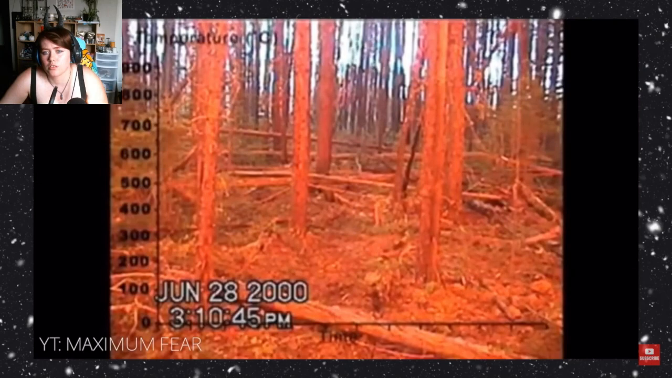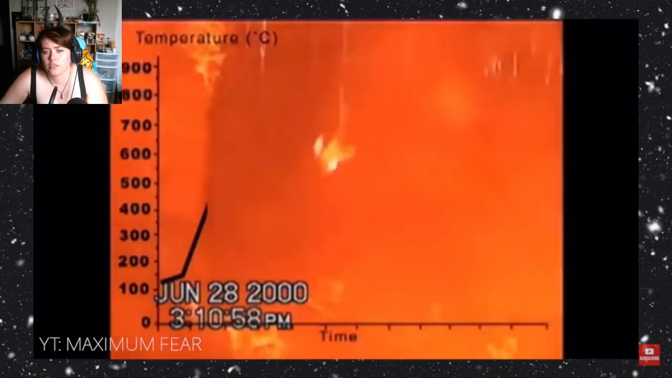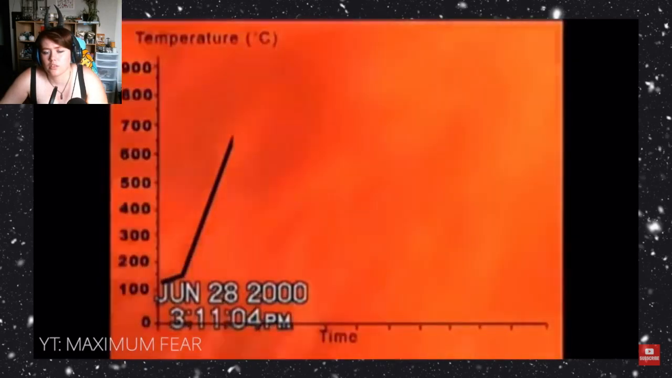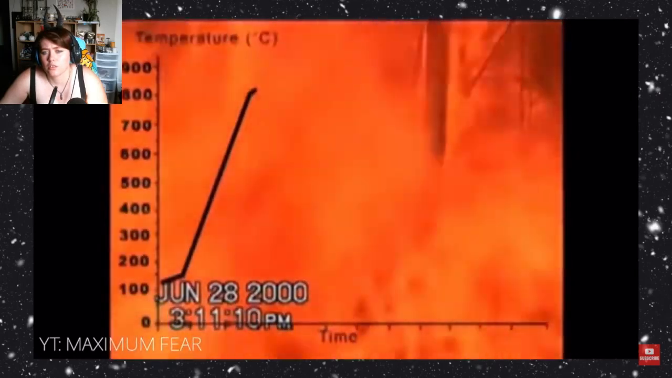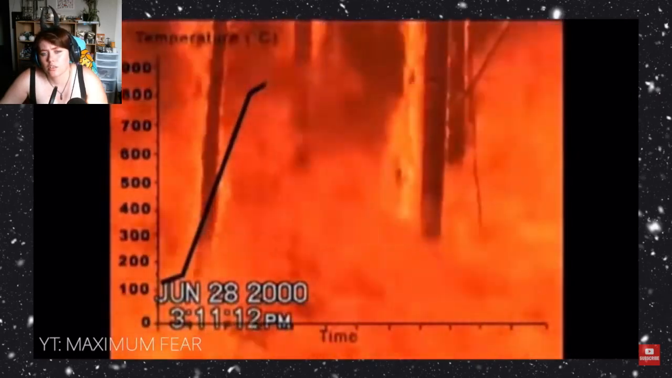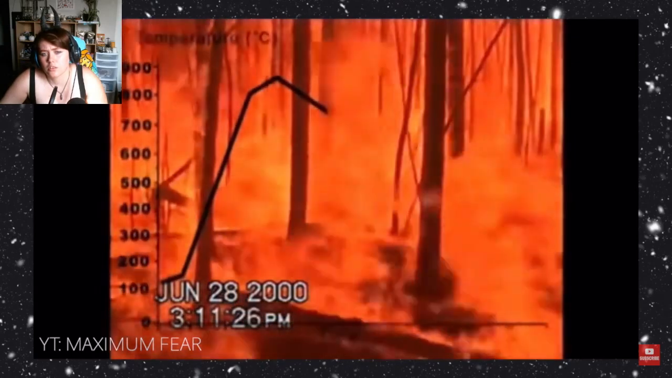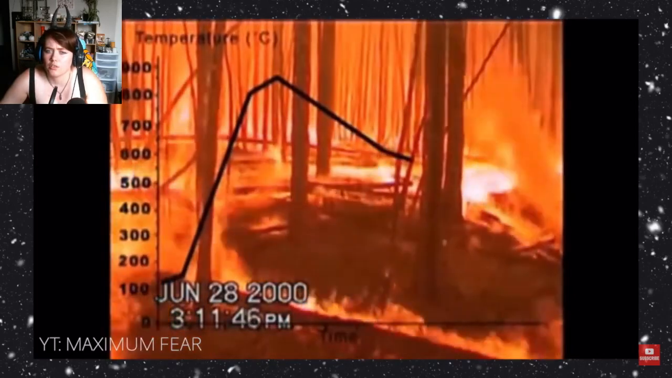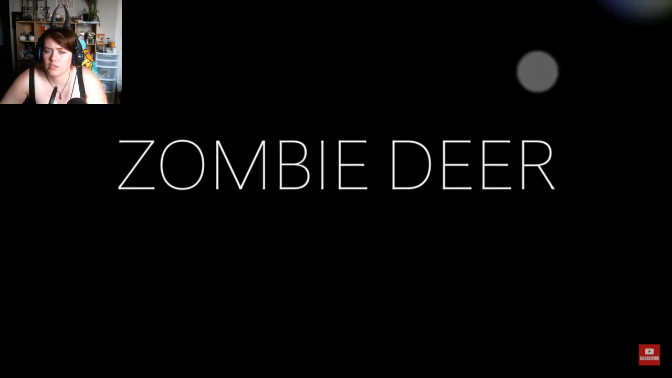Okay, the smoke. The fire. Spikes in temperature are easily visible as the camera records them. As the trail cam is first engulfed in flames, the speed and intensity of the fire's growth is truly terrifying. It looks like something from the Gates of Hell. Curious how the camera remained unscathed during all of this.